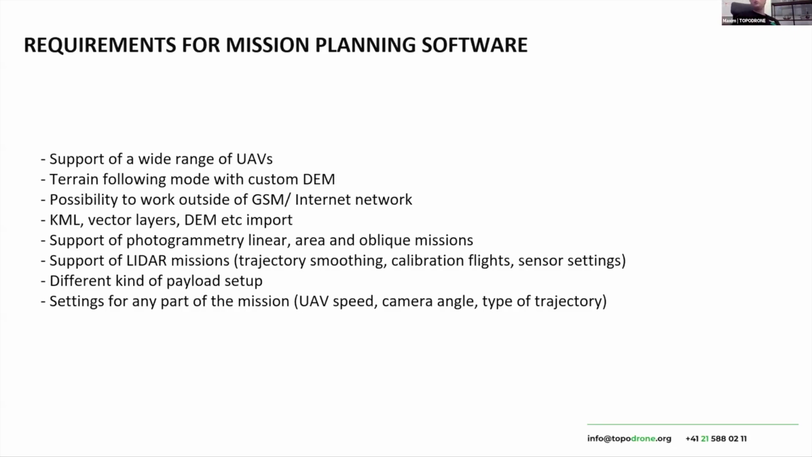And of course, we need terrain following mode. In some cases, when we make a survey in quarries or in some open pit in mining areas, we need to add our custom terrain model for mission planning. And it's very important to fly at an appropriate altitude during the survey, both for photogrammetry and for LiDAR.